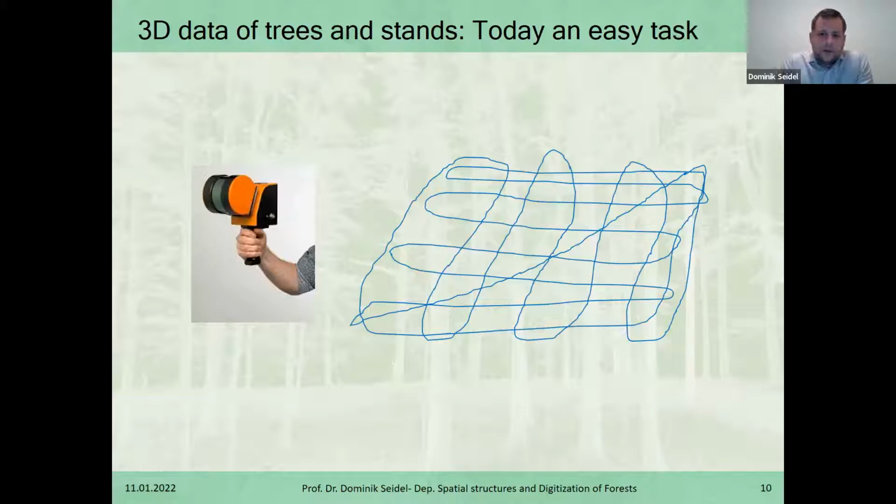Let's say here we have an area of a hectare by a hectare, 100 meters by 100 meters, so a hectare in our German units here, and you would just walk through this site. This is actually the real world trajectory we see. This is why you see this kind of up and down movement in this line, because the person walking through the stand naturally has some up and down movement while walking and holding the device in the hand.